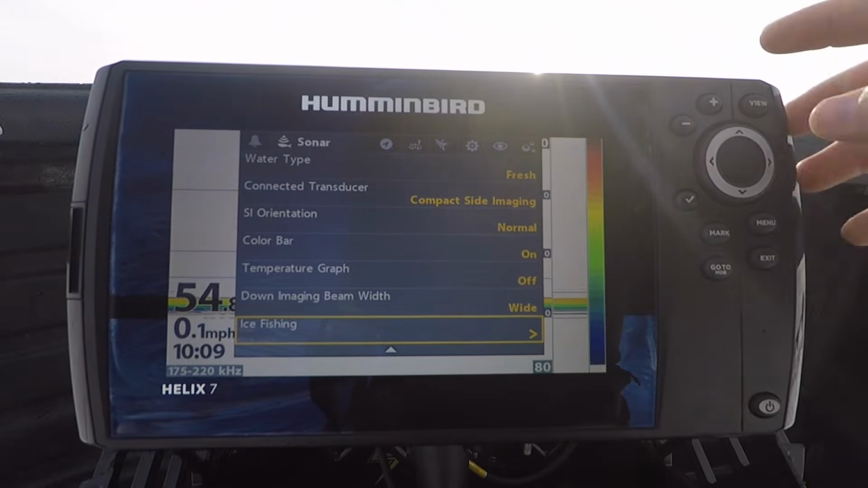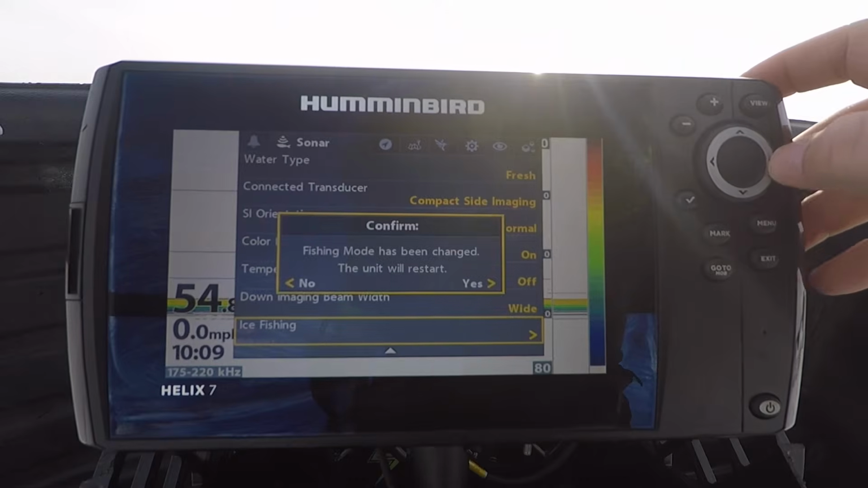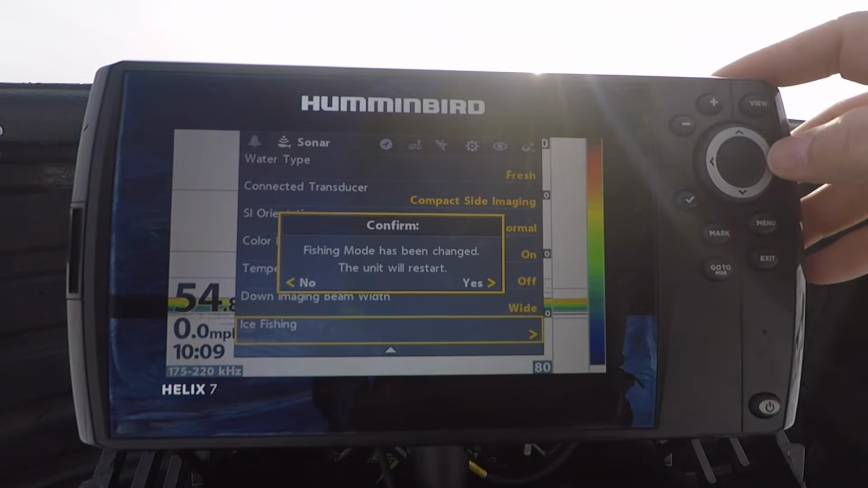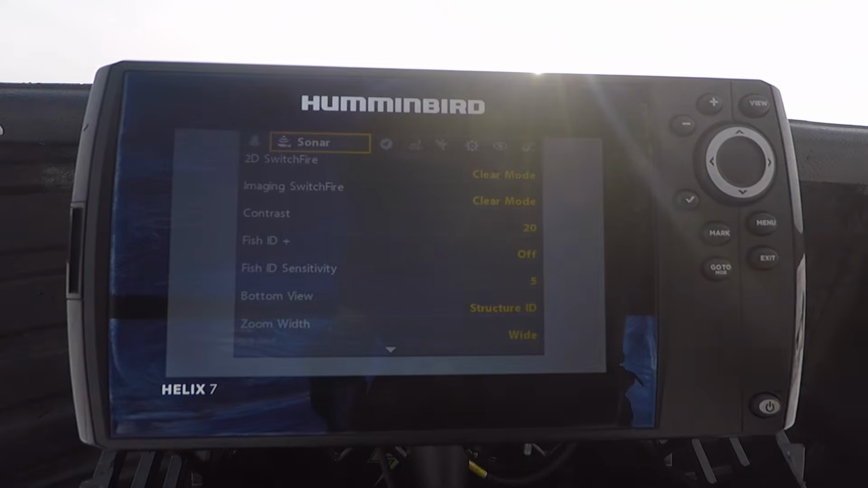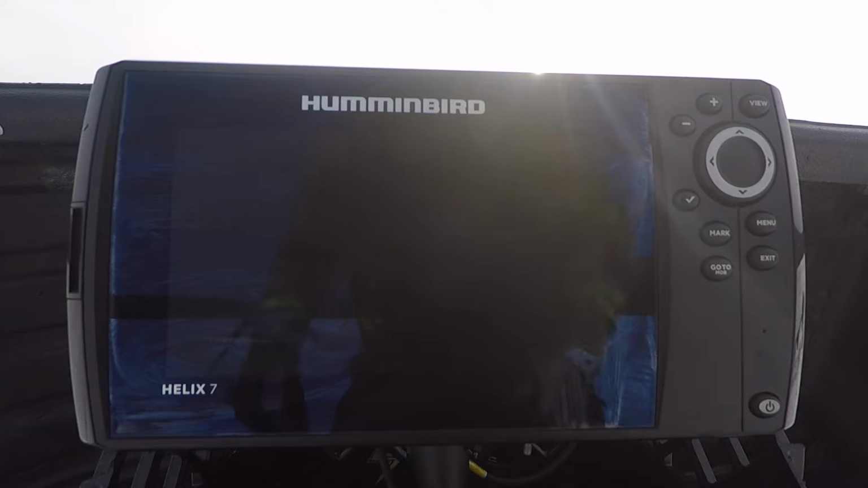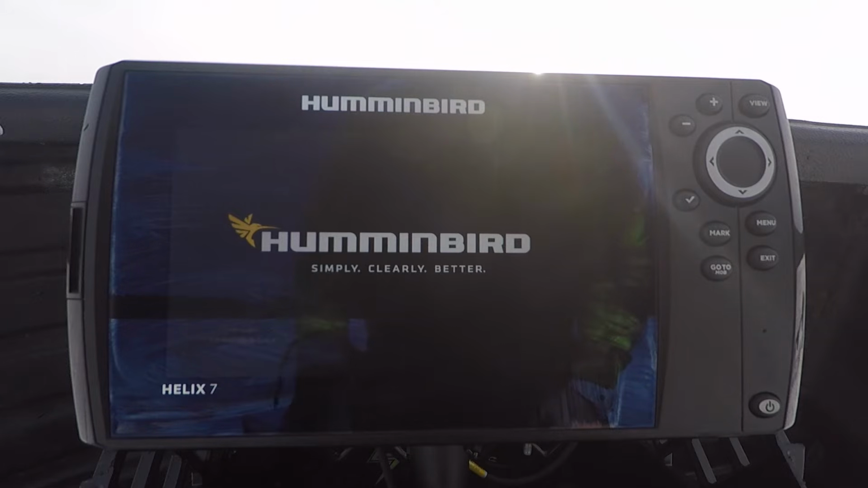till you see ice fishing. We're going to hit the right arrow. It's going to tell you that fishing mode has been changed. The unit will restart. You want to hit yes, which is the right arrow, and it's going to power down. It's going to restart, and when it restarts, it's going to be in ice fishing mode. It just takes 10 seconds or so.